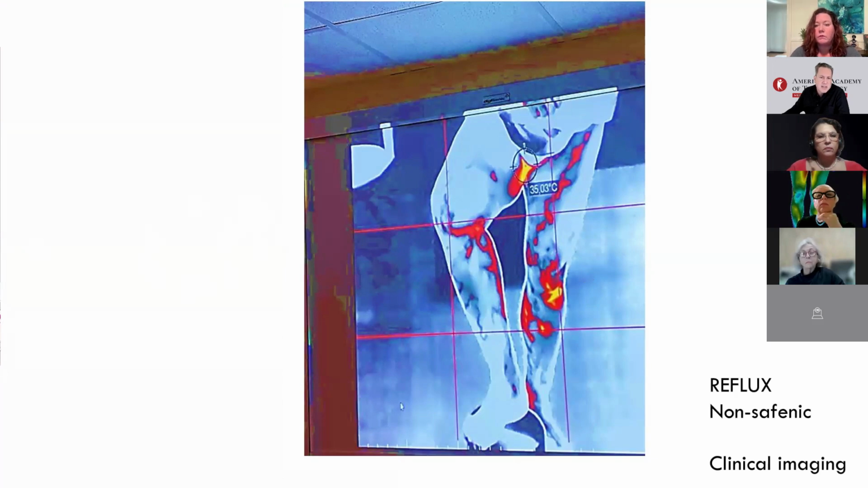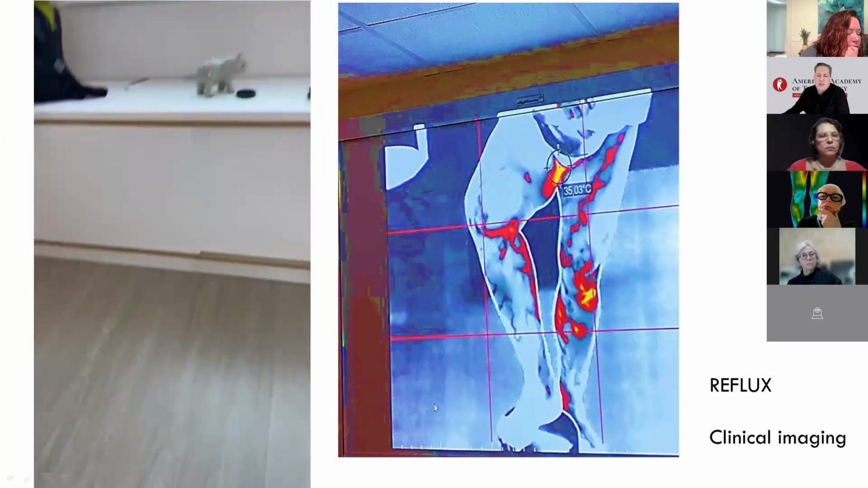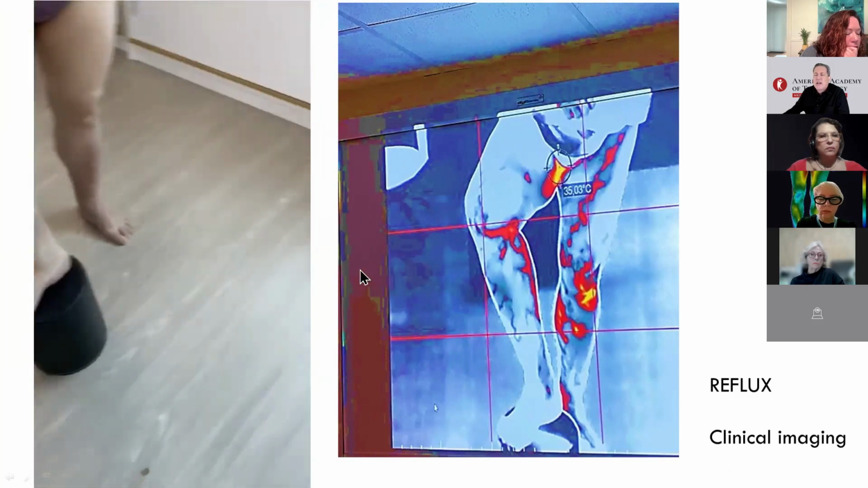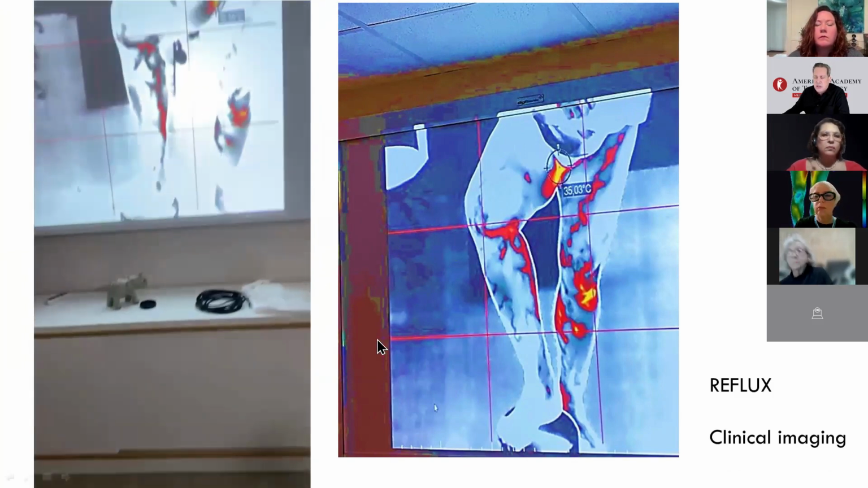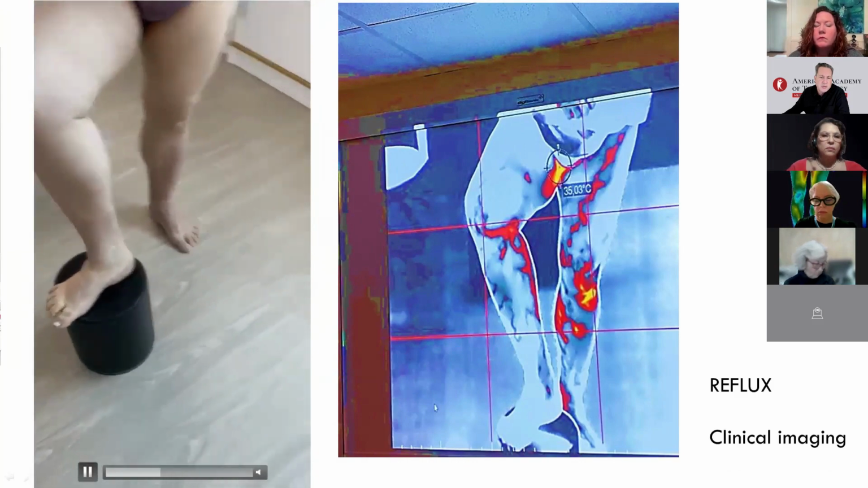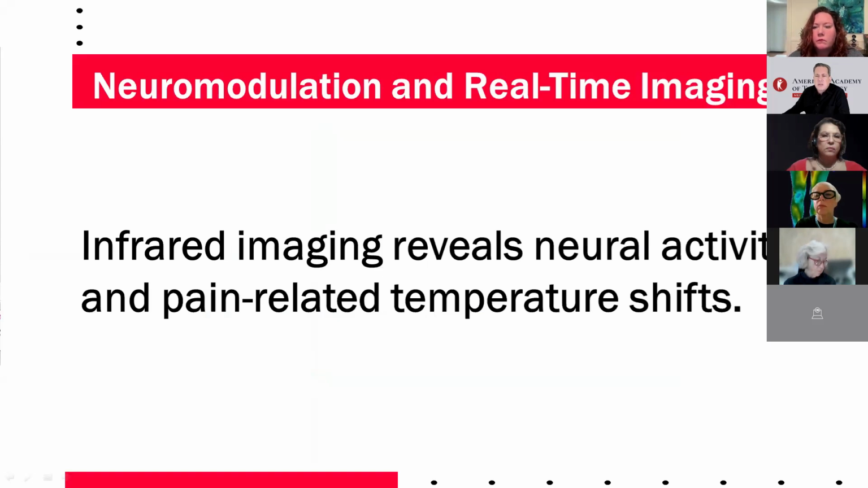Let me show. Okay, the next one. Oh, sorry. Here, this is another example of varicose veins that are not visible to the human eye. However, in the infrared image, we can detect irregular veins, areas of slowed blood flow. This is why the correct term is infrared image, and it goes beyond traditional thermography. We see, we palpate, we understand, we prescribe using infrared image. In neuromodulation, infrared imaging allows us to observe neuroactivity and temperature shifts related to pain or nerve dysfunction.